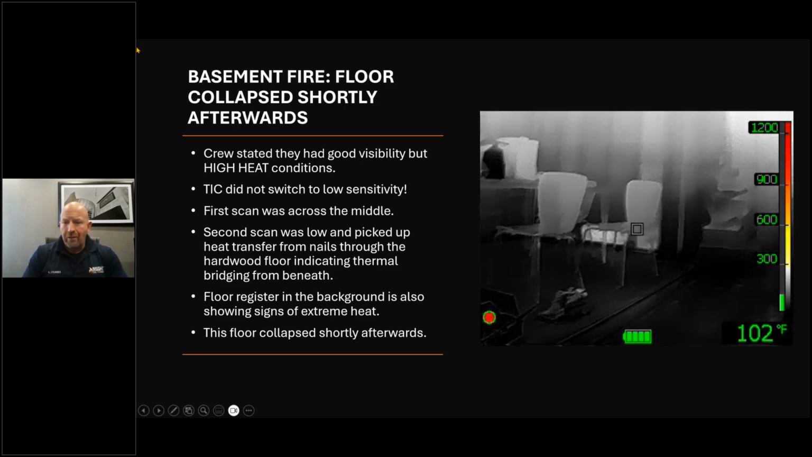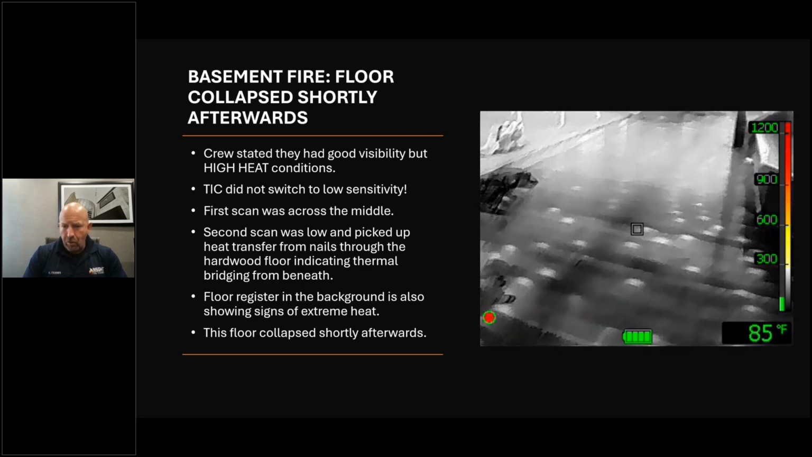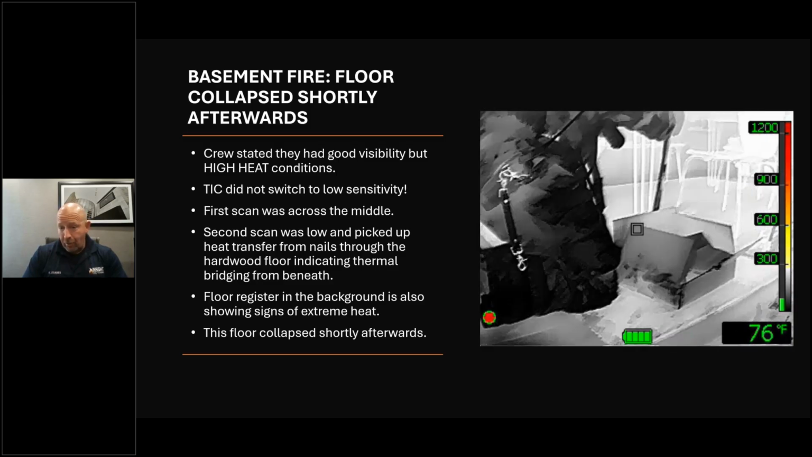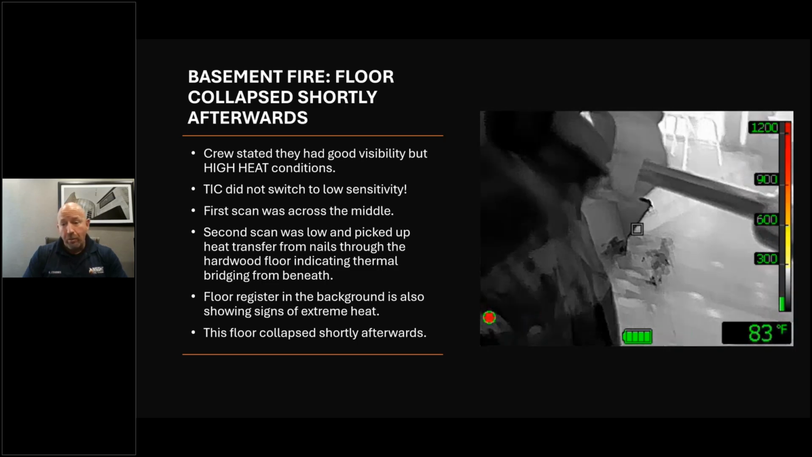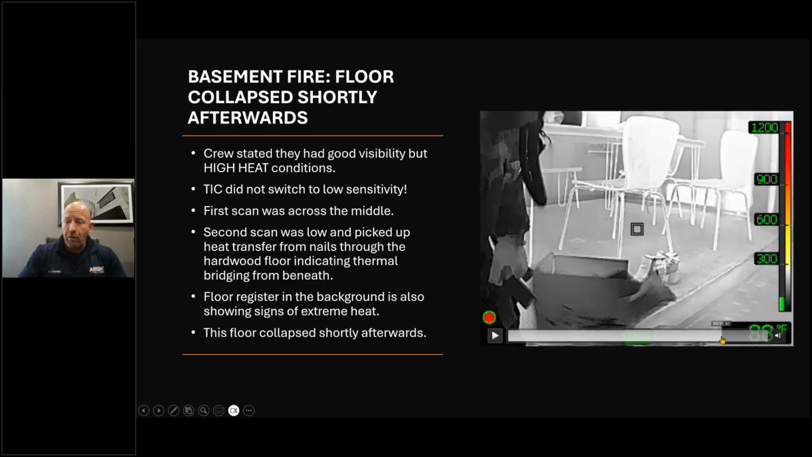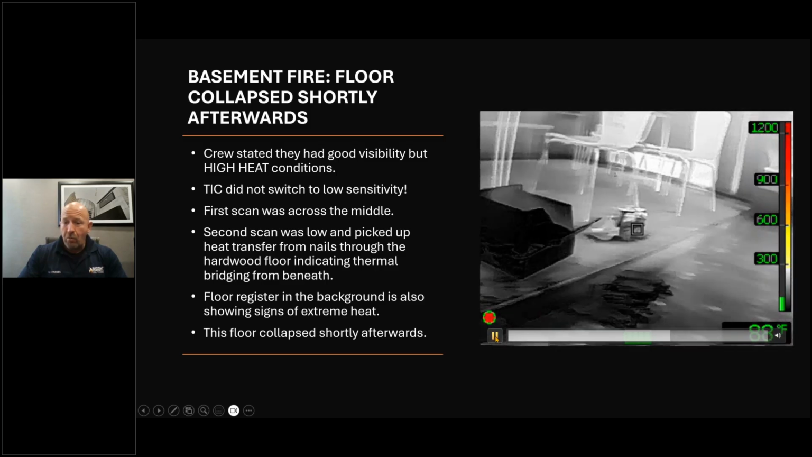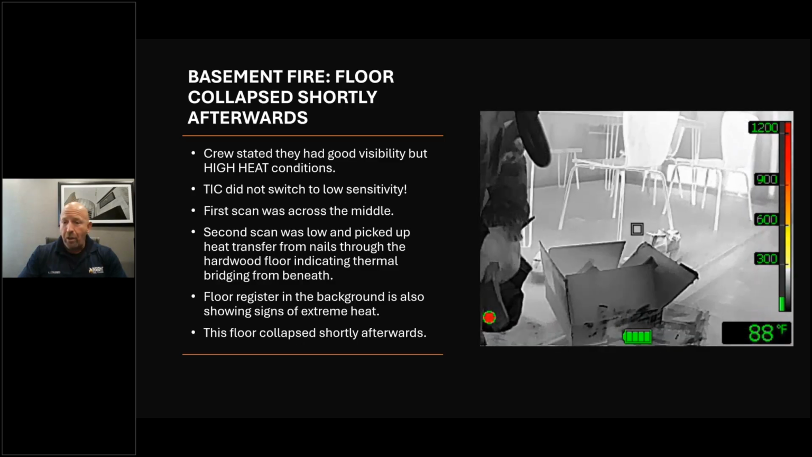You can actually see heat coming up from the floor if you look closely. Those are nails heating up from underneath. I've looked at my wood floors and the nails are dark. If they're white, I got a problem. I got too high of a heat bill or I got something going on in my basement. There was no signs of a basement on the exterior. And if you also look, you can see a floor register lighting up in the back behind the table there. This is someone who knew what they were doing. They pulled them out, and just within a couple minutes, this floor collapsed.